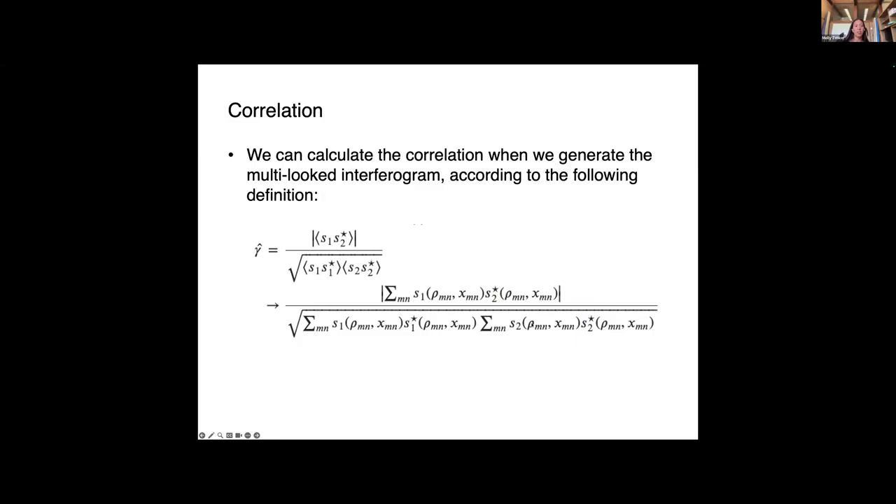So the correlation can be calculated when we generate multi-looked interferograms. So when we essentially do, or you could do, a boxcar filter to downsample our single look complex images, we can average a bunch of our pixels and compute the correlation at each pixel.